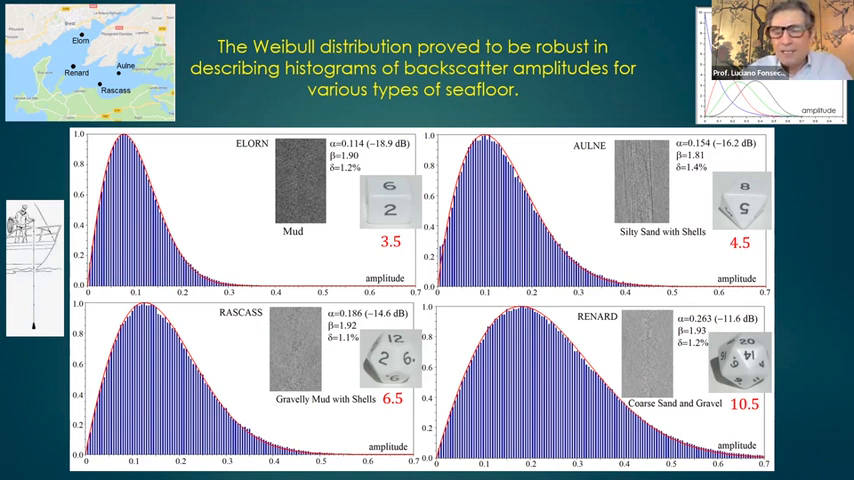In the literature we see hundreds of works on statistical analysis of bathymetric measurements. But when you do statistical analysis of bathymetric measurements, you are concerned with errors in the measurement system and the positioning system, not in the bathymetry itself, because bathymetry is a deterministic variable.